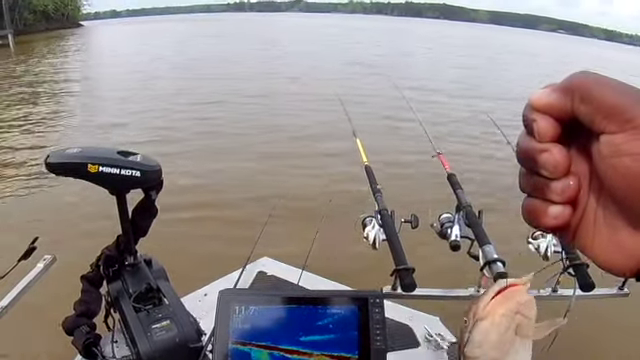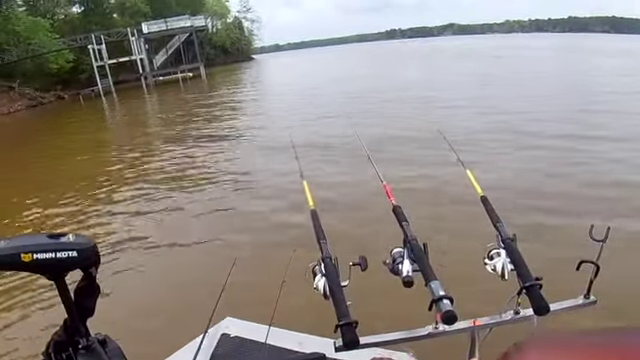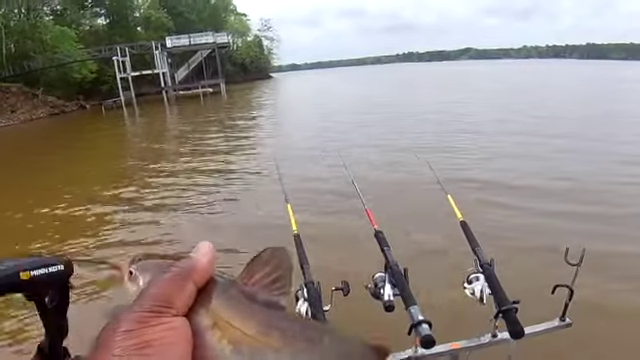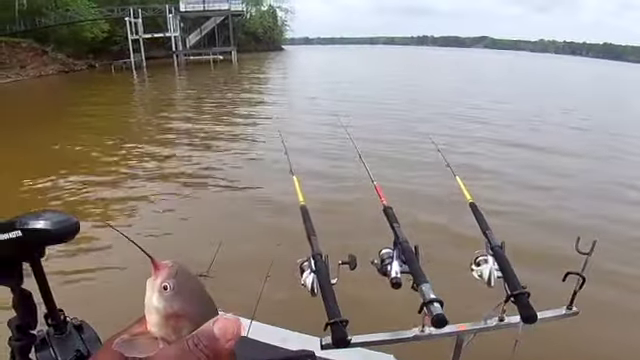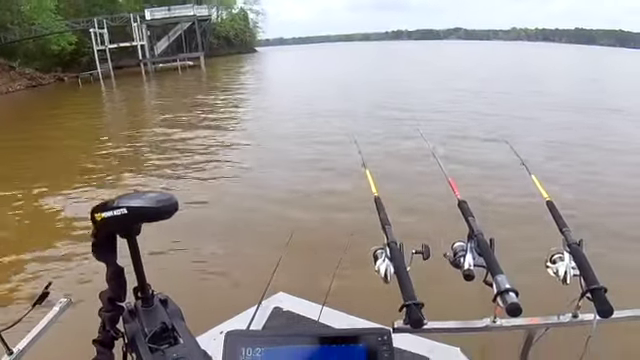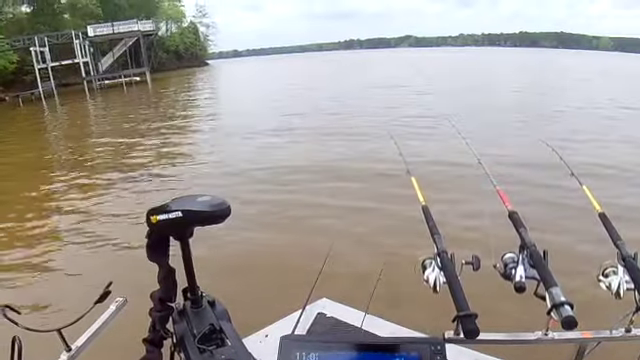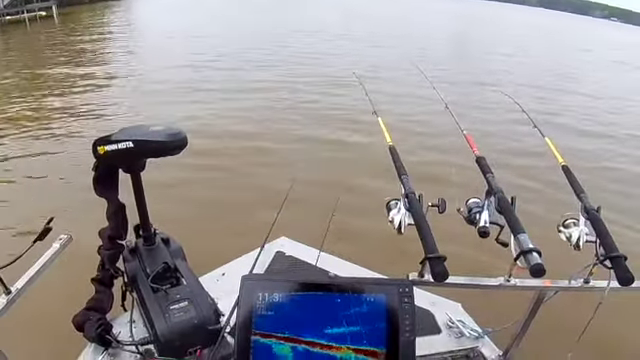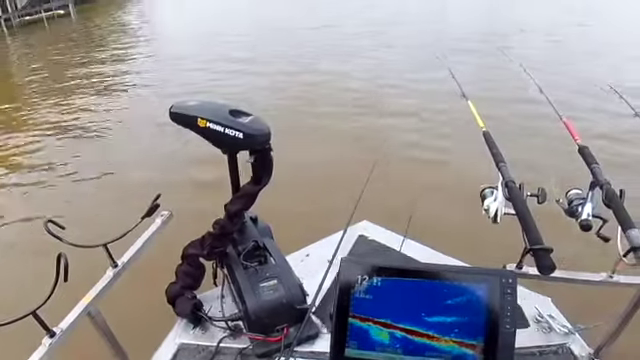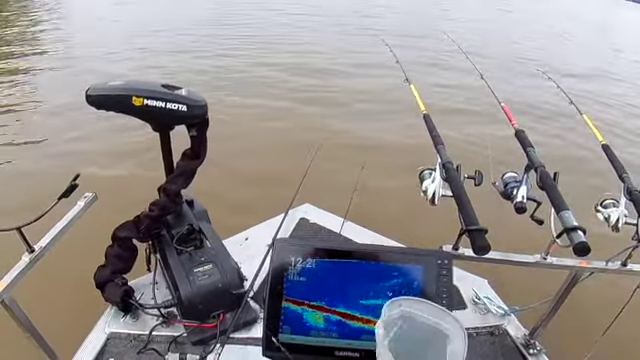Watch how you grab that cat. I like to grab him behind his head. This little cat, I'm gonna let him go back to the world though. We want him bigger than that. Sometimes I thought, man, that pole probably ain't got no bait on it. It's been out there so long, a fish didn't hit it. And he just bit it and sat there with it. He didn't even move. That's craziness right there.